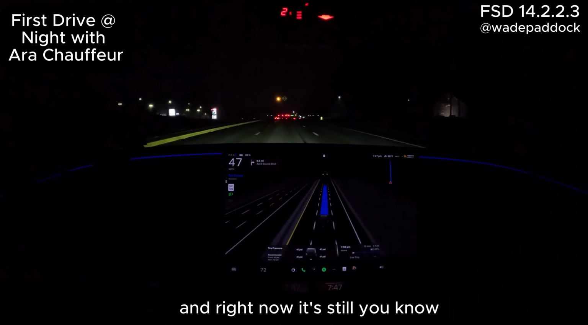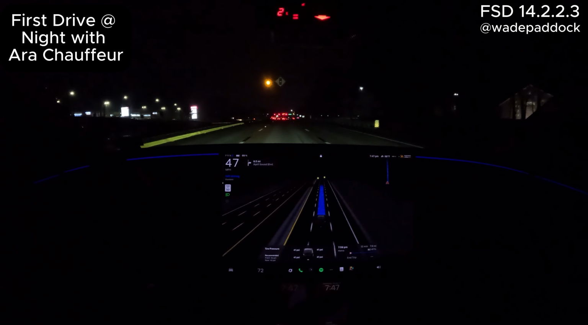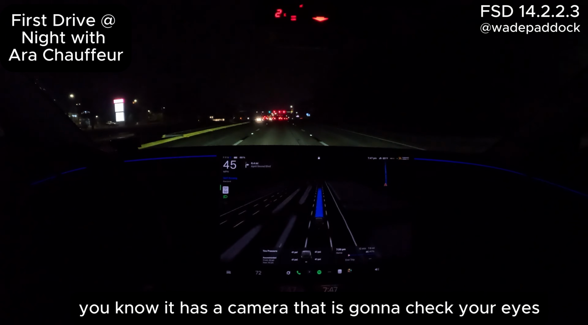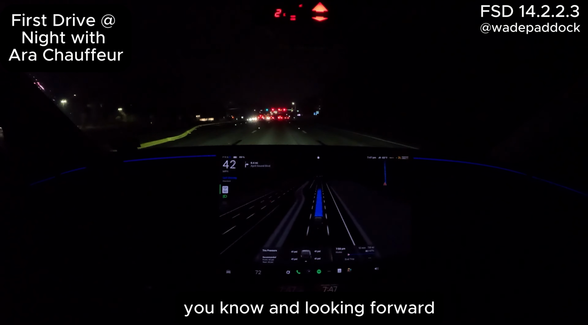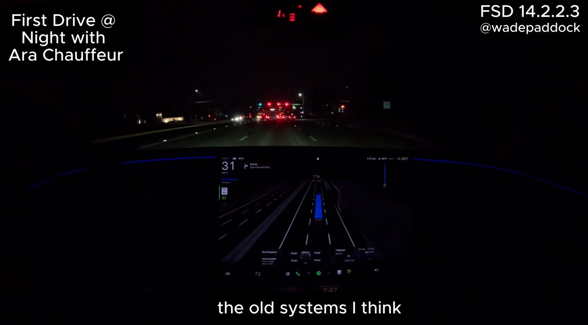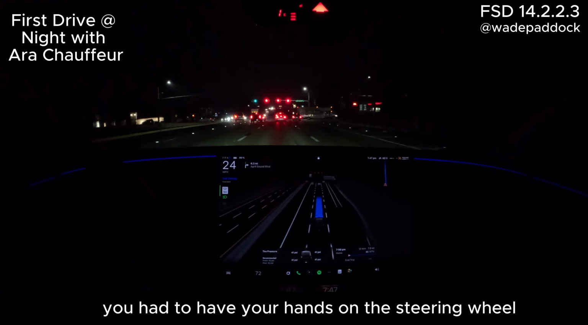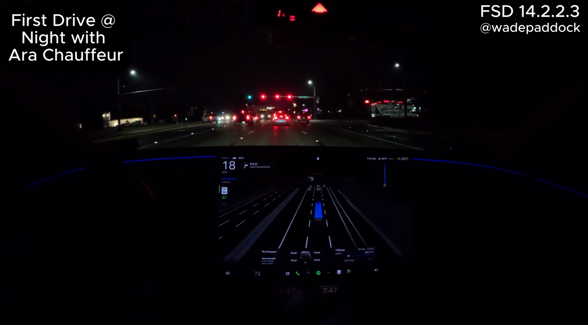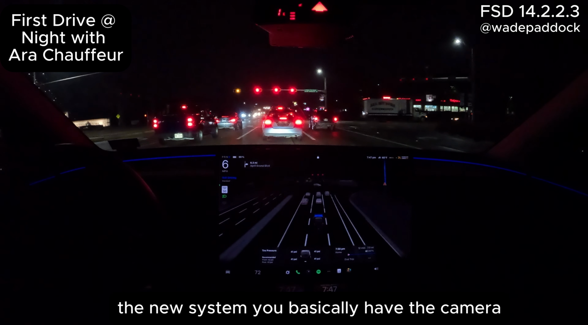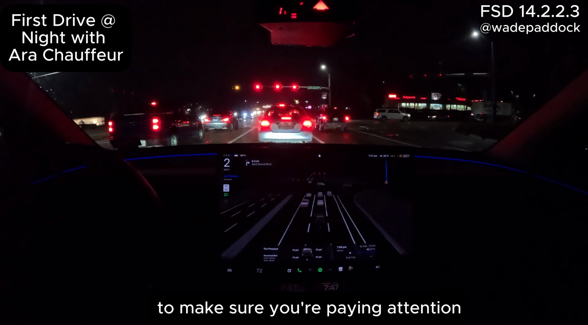And right now it's still supervised self-driving, so it has a camera that is going to check your eyes to make sure you're paying attention and looking forward. But the old systems, I think you had to have your hands on the steering wheel, whereas with the new system, you basically have the camera where it just looks at your eyes to make sure you're paying attention.